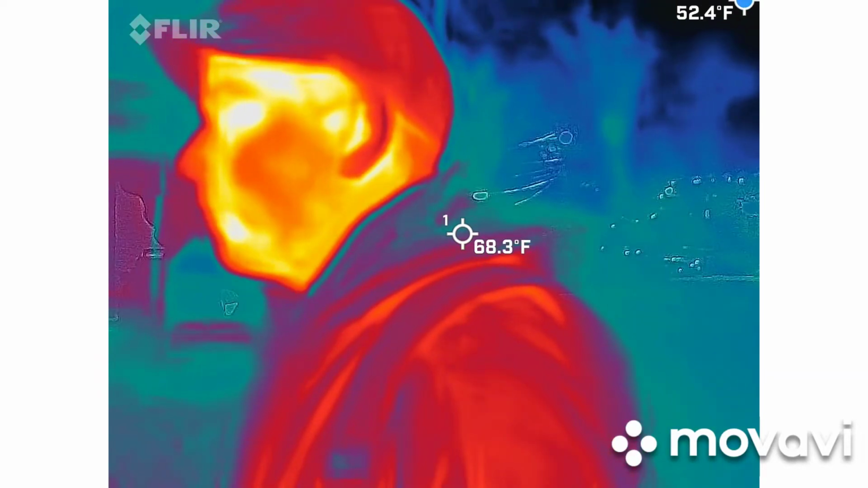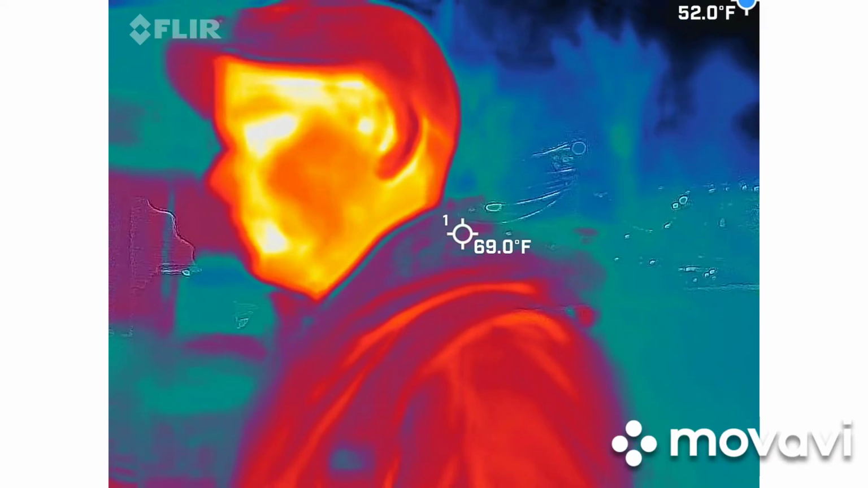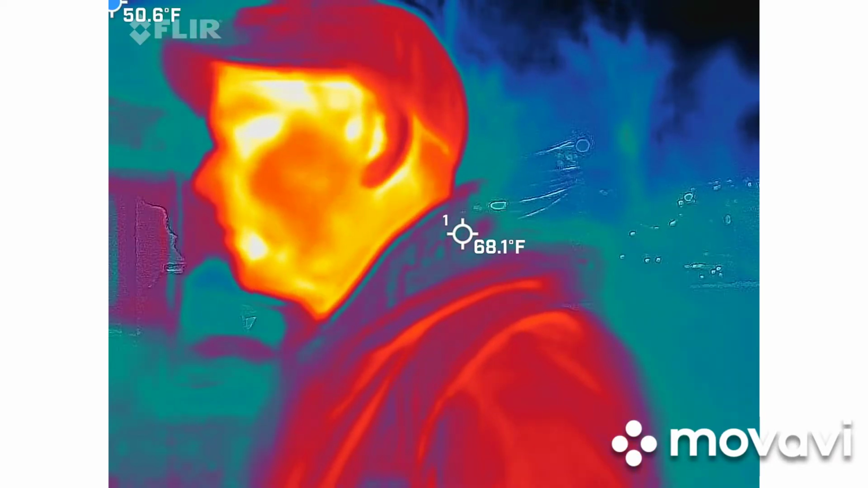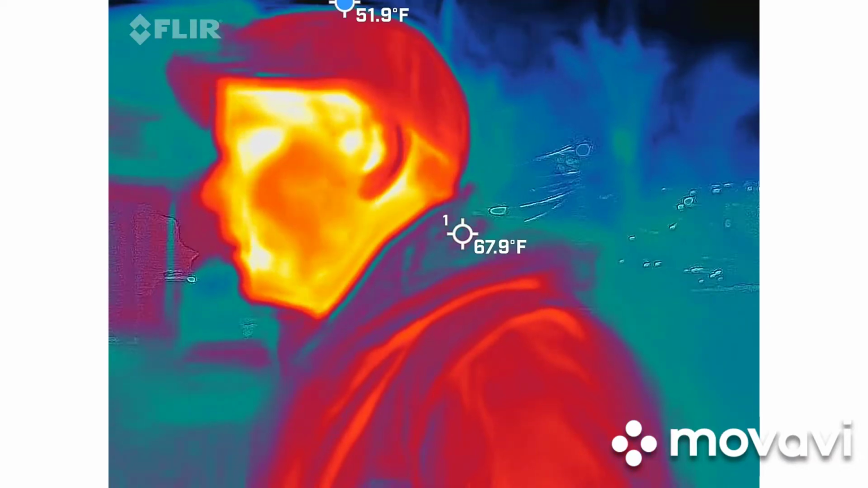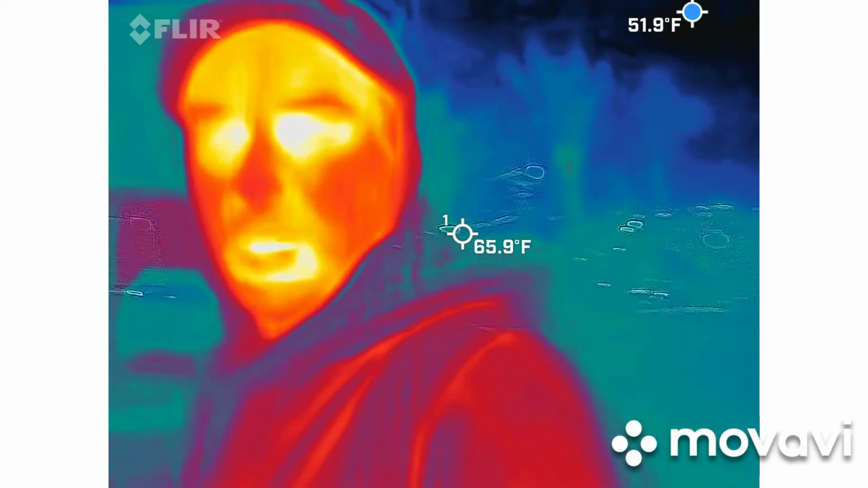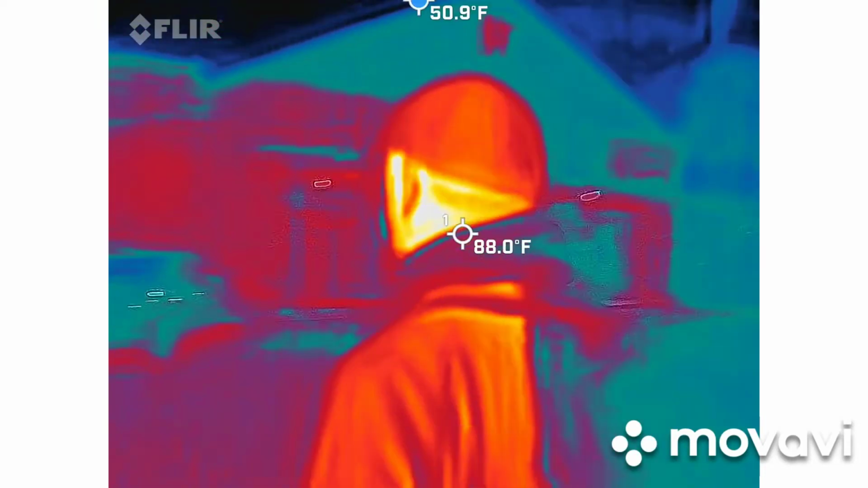Normally I would break out some lasers with it if we had a full party of 10, so that way you can actually see the lasers through the camera. They're very, very vivid, and we look for things to fly through the lasers. I didn't bring them out tonight just because we had a smaller party, and lasers do draw a lot of attention. So everybody's always like, what the hell?